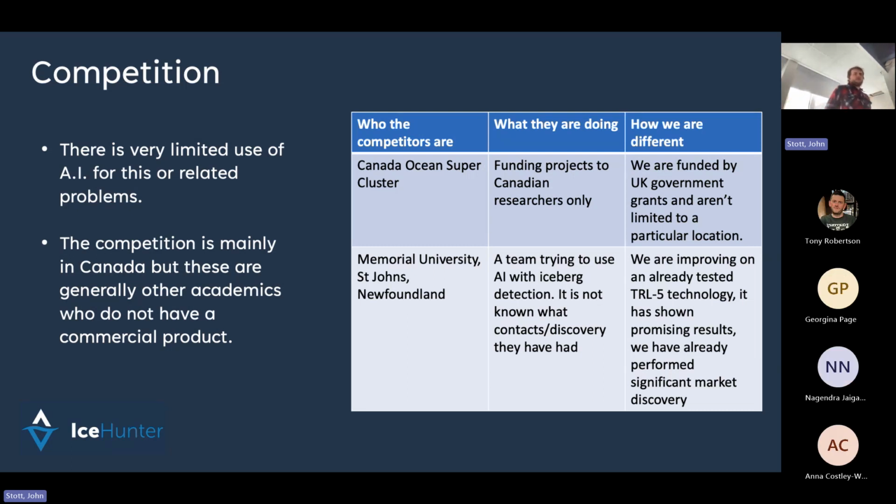I think the difference with us is we are funded by UK government grants. We aren't limited to a particular location. John will show you images later from Franz Josef Land in the Arctic, but we're also not particularly limited, so we could look at other areas as well in the future, as long as, of course, it's in fast sea ice. But we're also improving an already existing technology that we know works. So right now we're at TRL5 on the market. I'm not sure if you guys know how that works, but TRL5 is 3 or 2 levels away from being market ready, basically, in the business world.